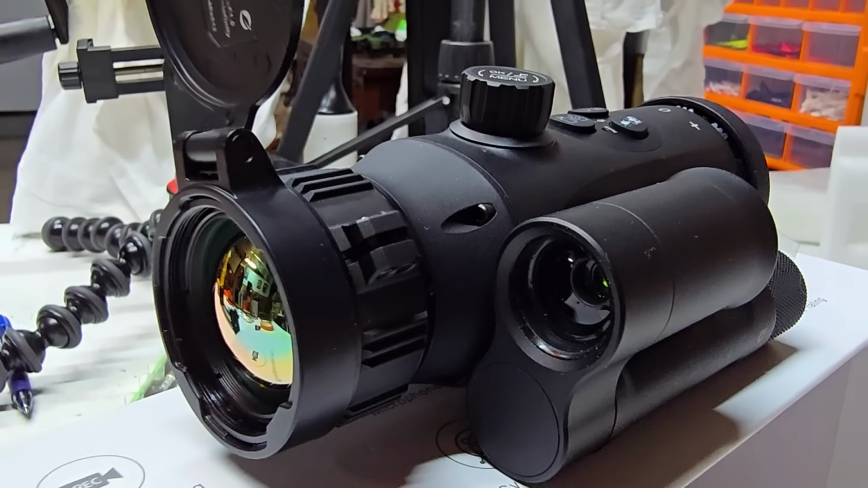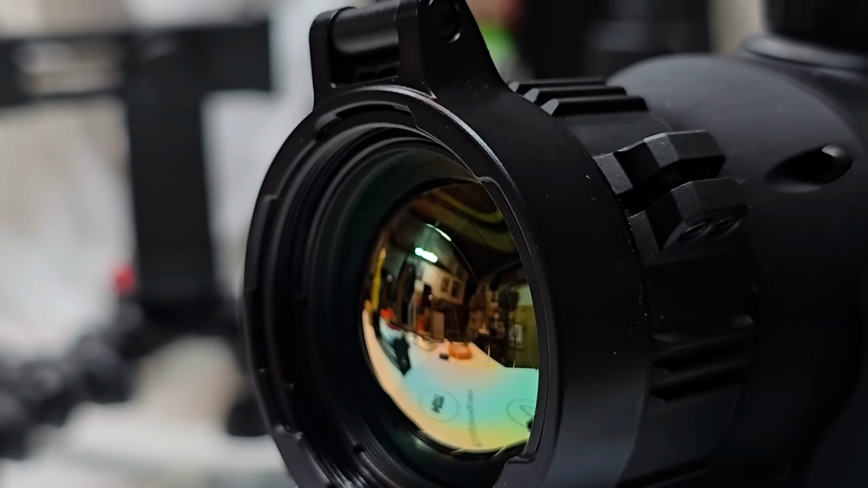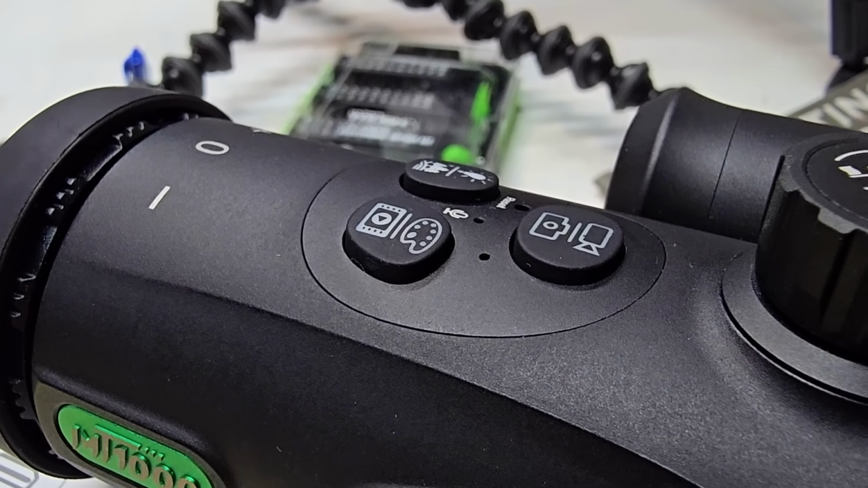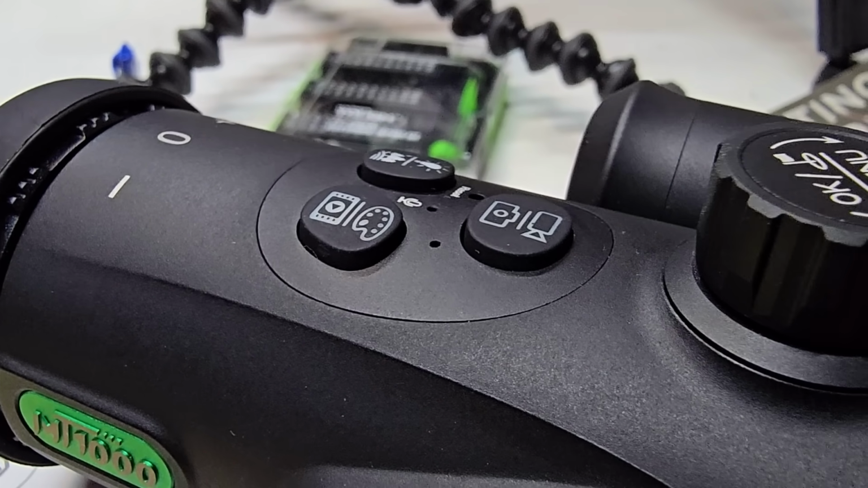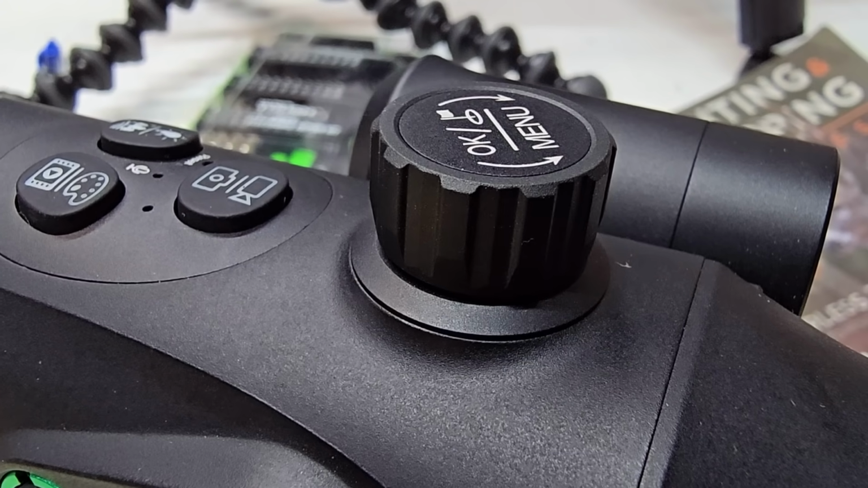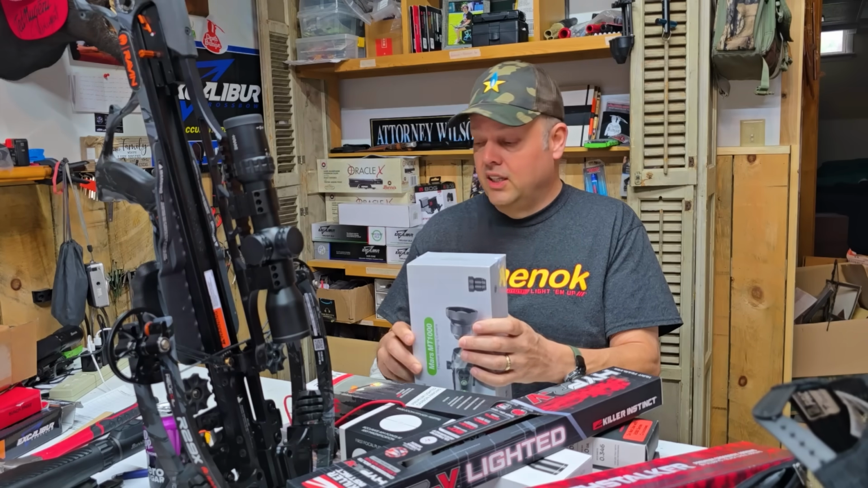That's pretty cool. Lens detection, 6 scene mode, profile manager, 1-shot 0, digital zoom, a rangefinder, optional, 11 false color, and interchangeable lens. 11 false color, I'm not sure what that means, we'll find out. It has 2 interchangeable lenses.